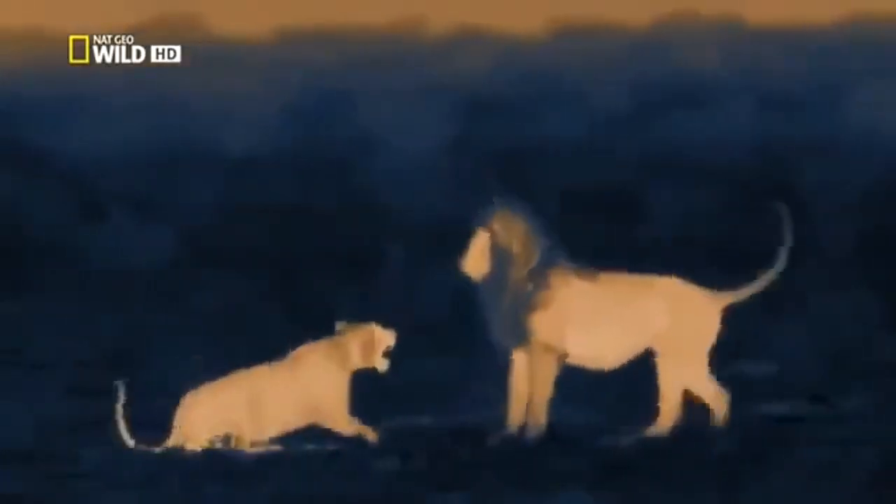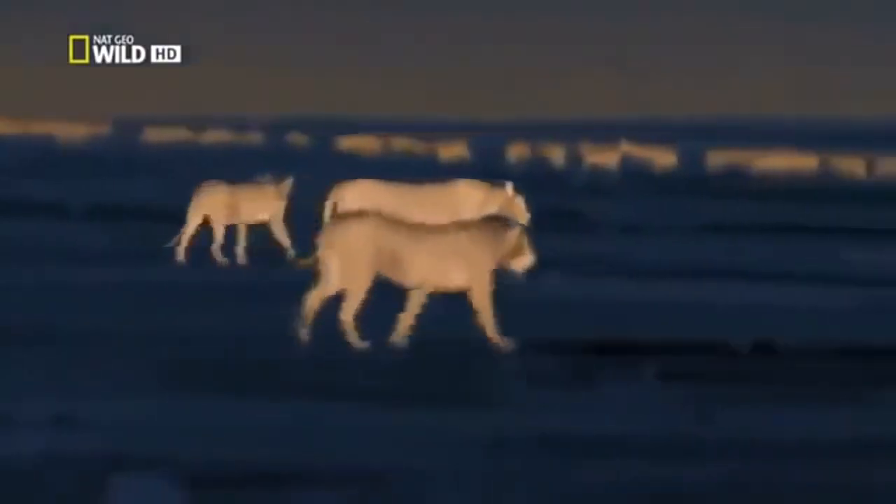Witness lions in action when they are most active. Watch as they use darkness to their advantage and change your view of lions forever. Explore with us the night of the lion.